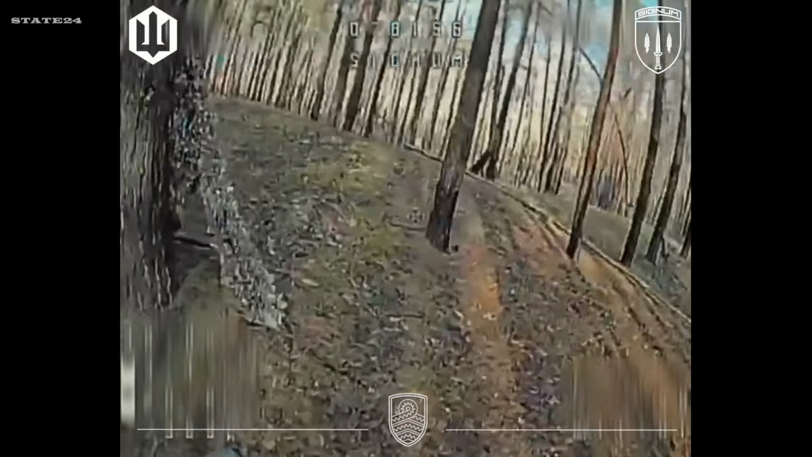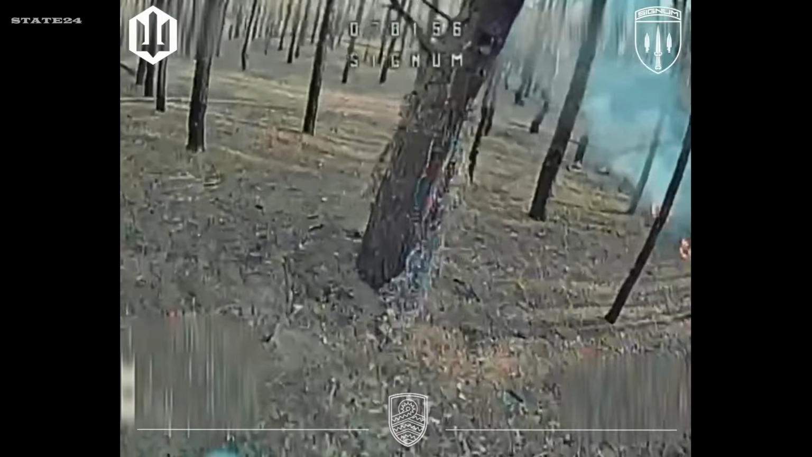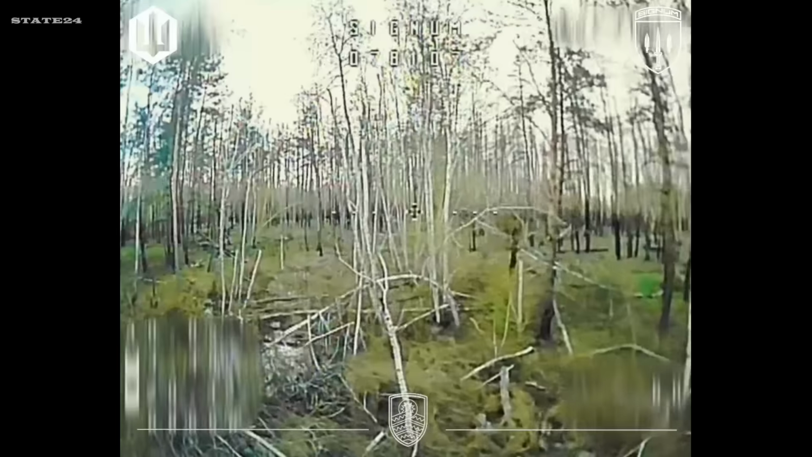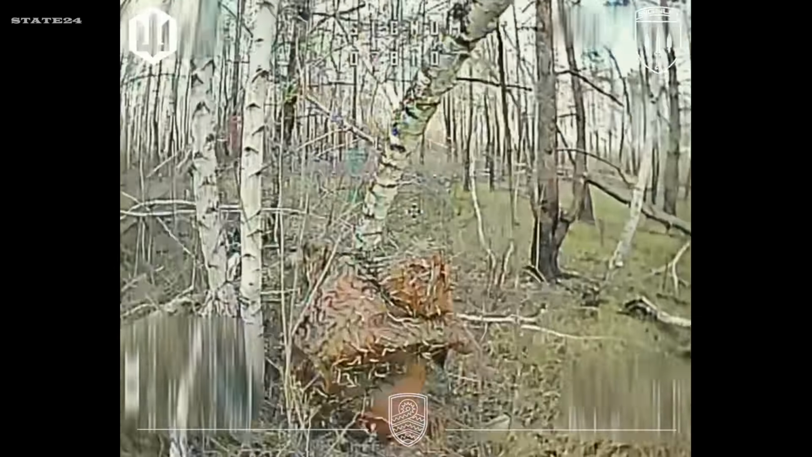The operator watches from kilometers away, connected by a fiber-optic cable thinner than a fishing line. No radio signal to jam, no frequency to block, just a wire and a target. When a drone can't be jammed and a tree can't hide you, what defense actually works on this battlefield?